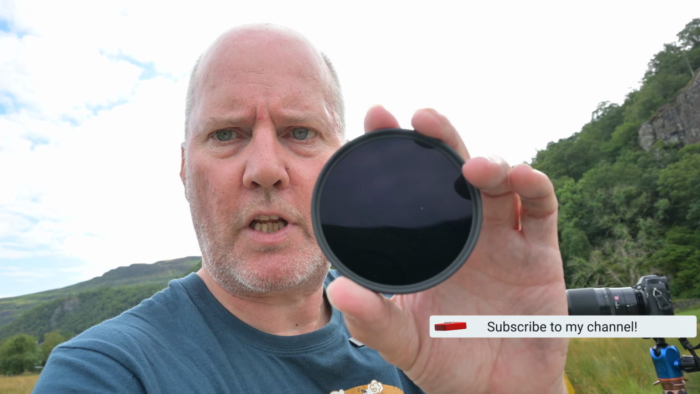So here's the filter. It's a Hoya infrared R72, okay, which means it picks up light that's in the 720 nanometer spectrum. I think that's right. Okay, so it will let in a little bit of colour, but most of it is going to be infrared light, which means I'm going to have to use a long exposure.